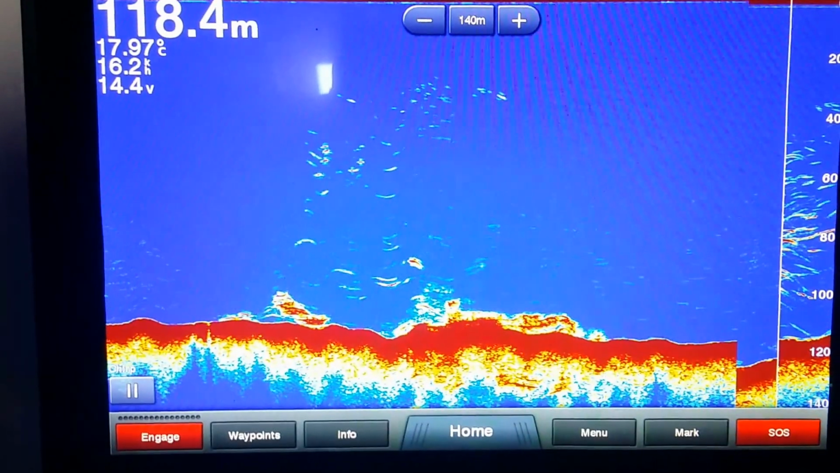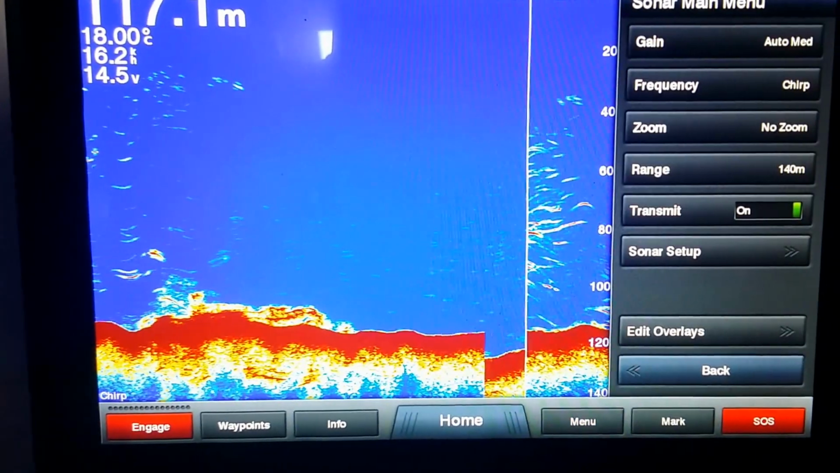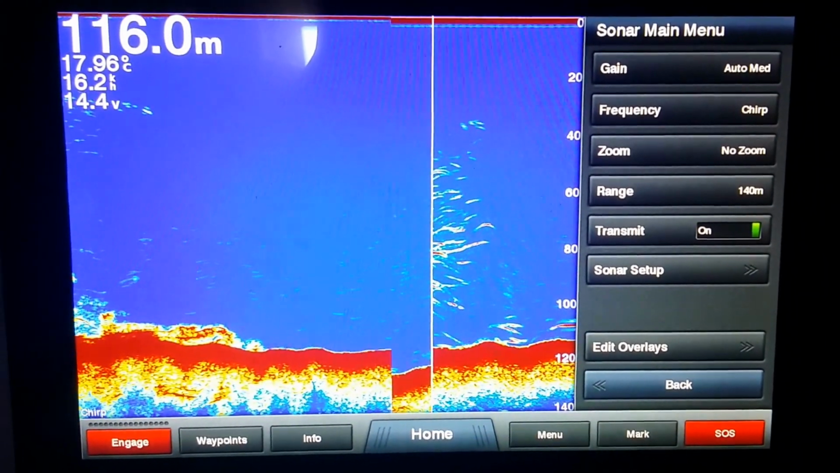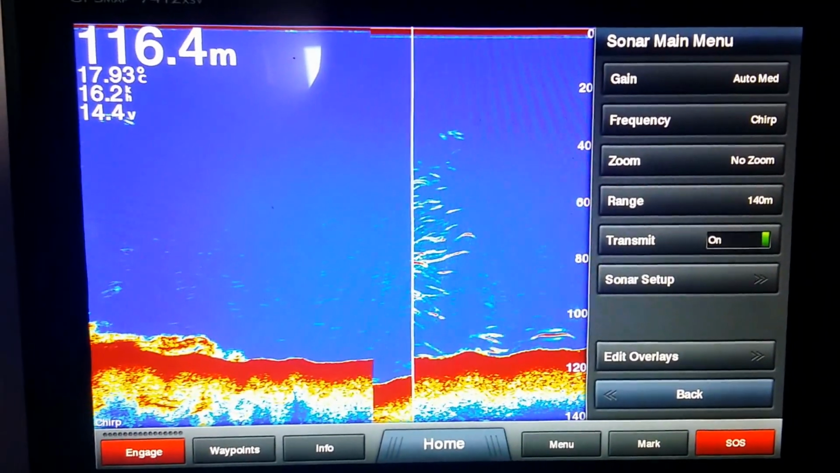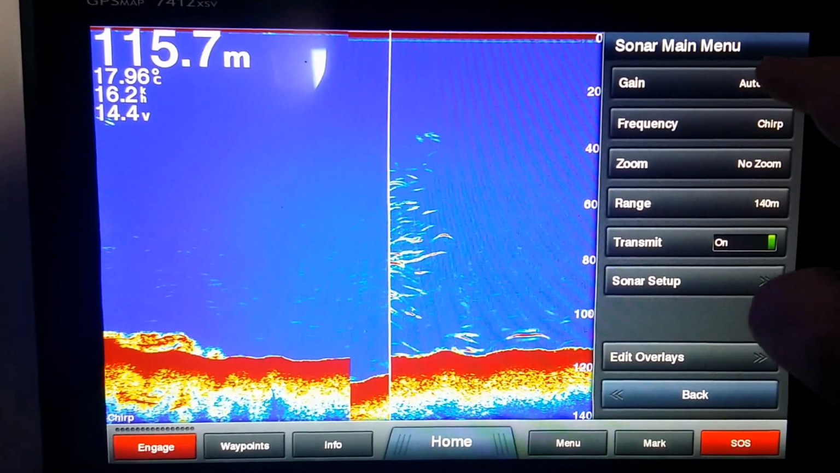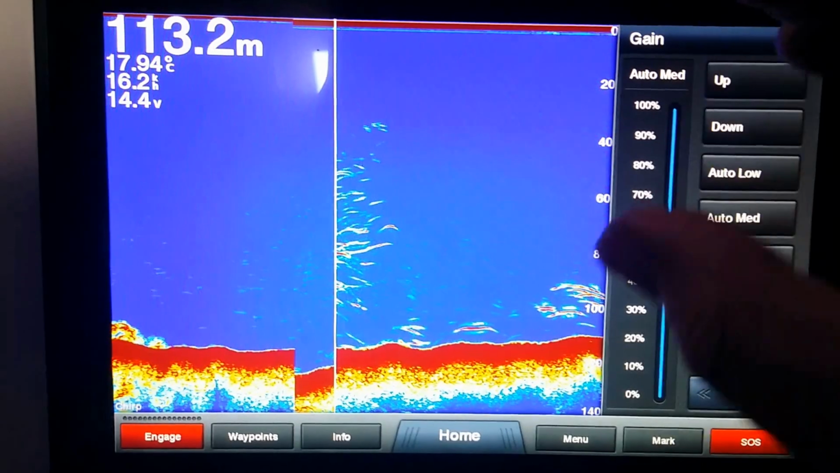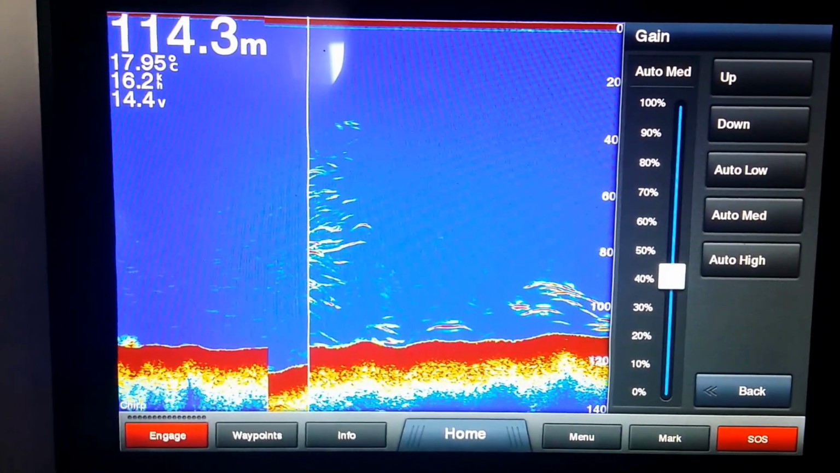So the first thing we're going to look at is under the menu key. Down here we click menu, and you can see our main sonar features are on the first screen. So gain is our sensitivity settings. By touching gain, we can adjust how sensitive our sonar returns are.